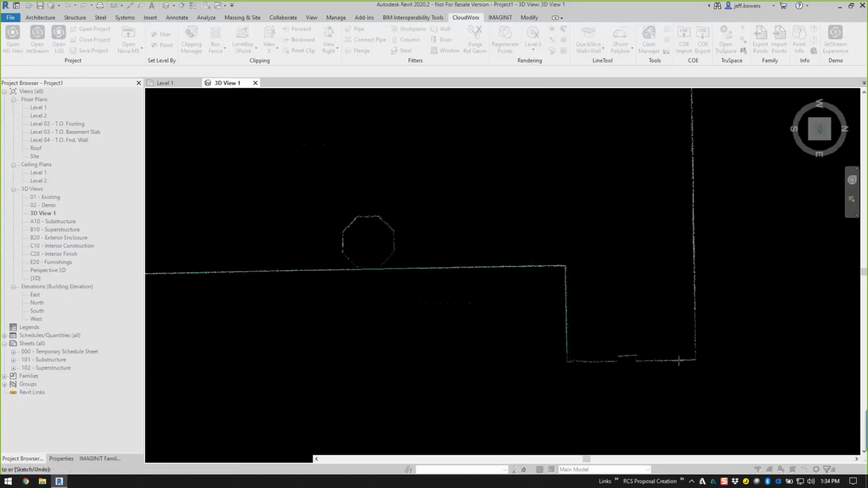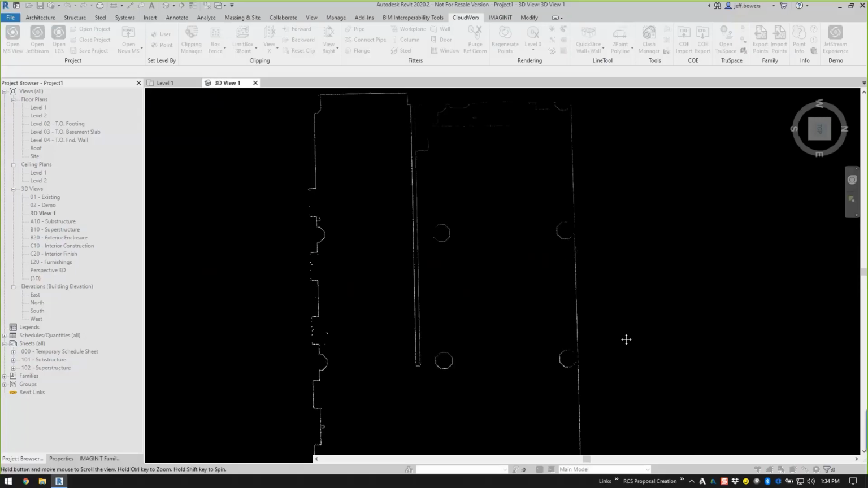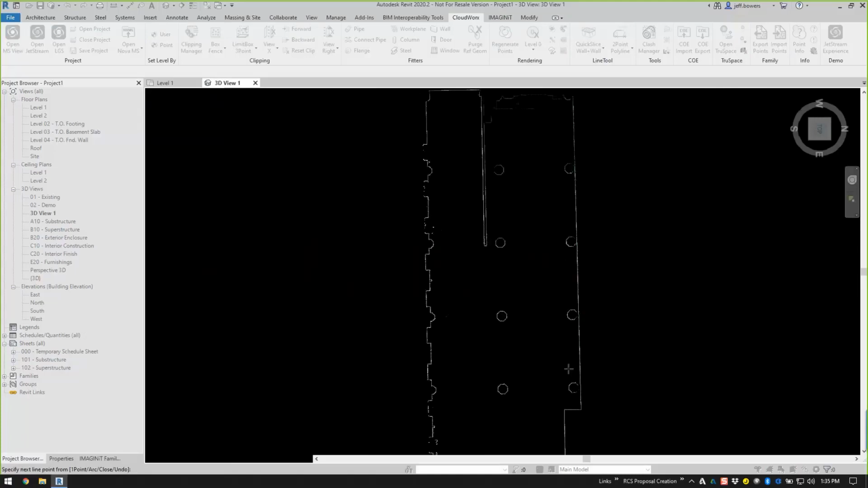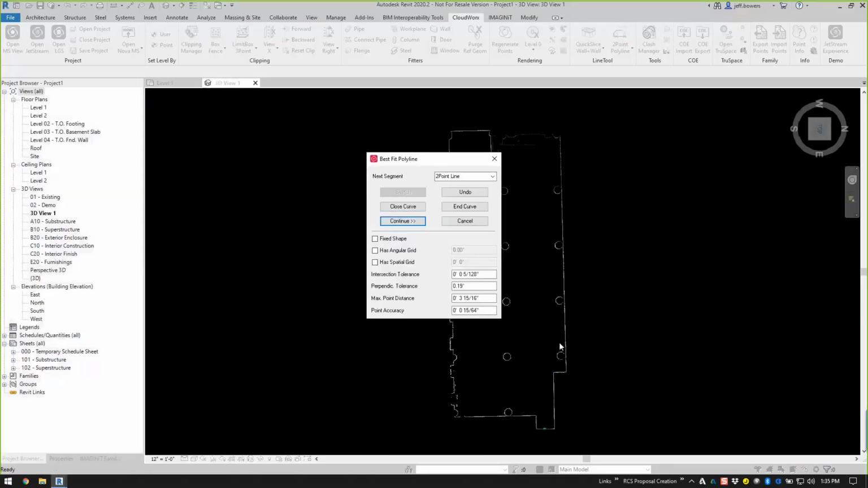So I'll pick here. Maybe I'll pick this piece of the wall, maybe this piece of the wall. And I could do this as a single pick. I just started the command with two picks, so I rolled with it. Now, once I've put in those parts and pieces, I'm going to hit escape one time, and it says, hey, what would you like to do? You can continue using picks.